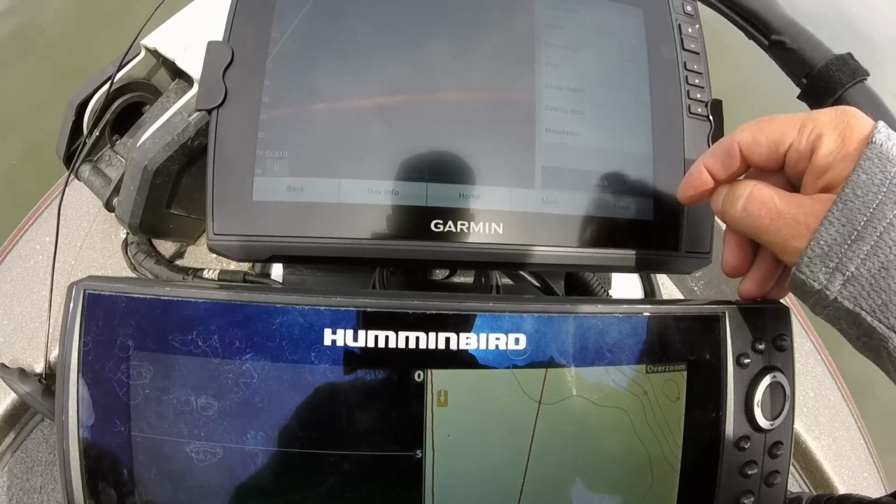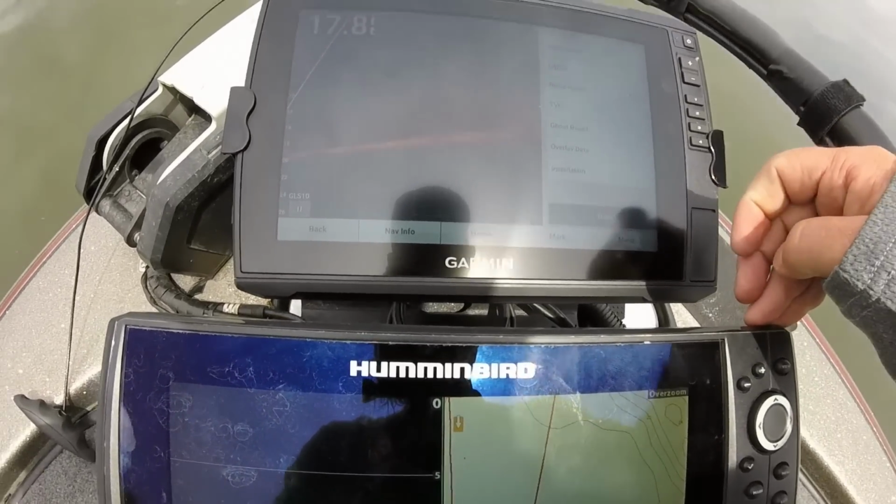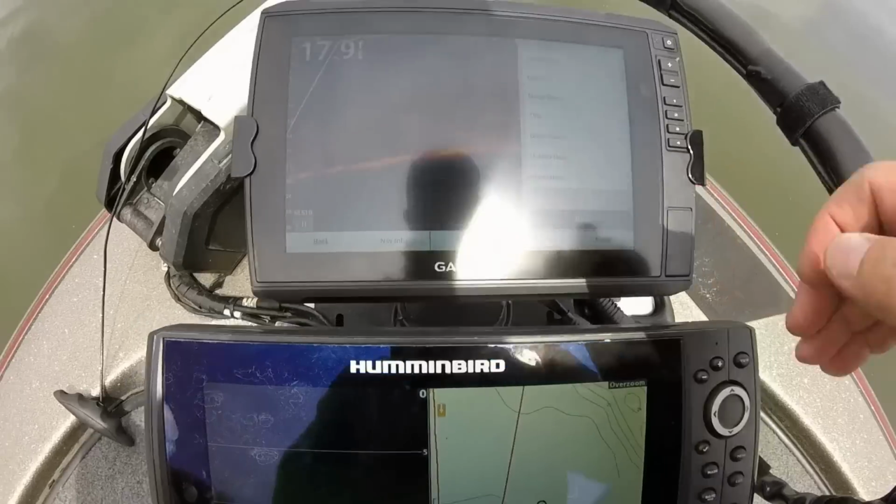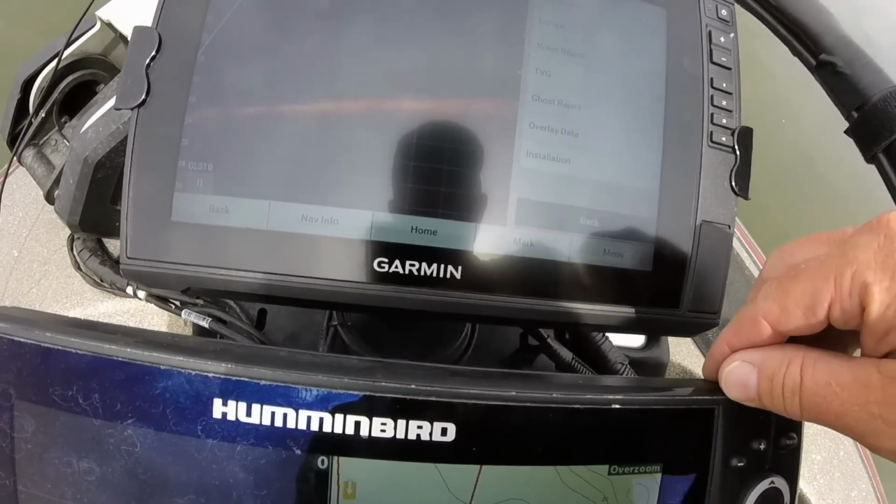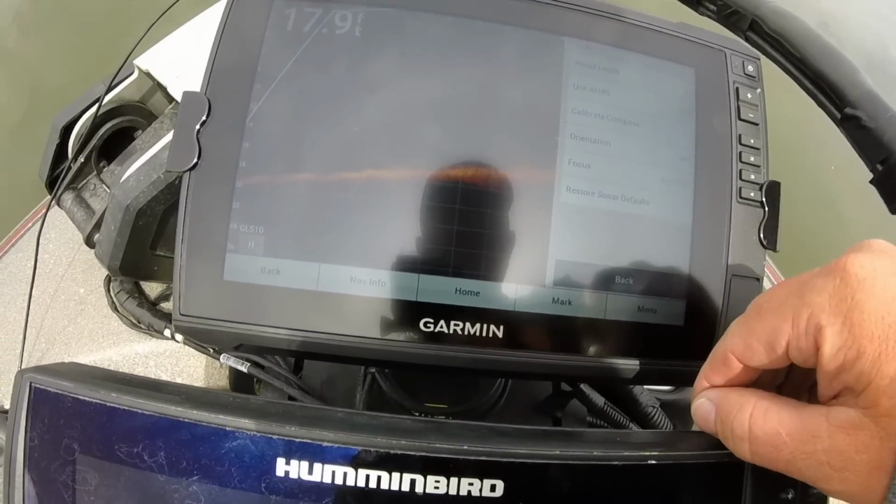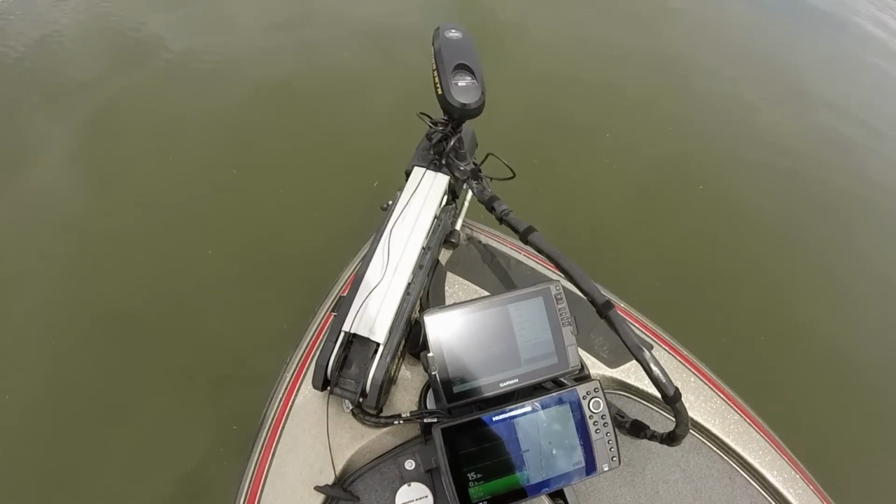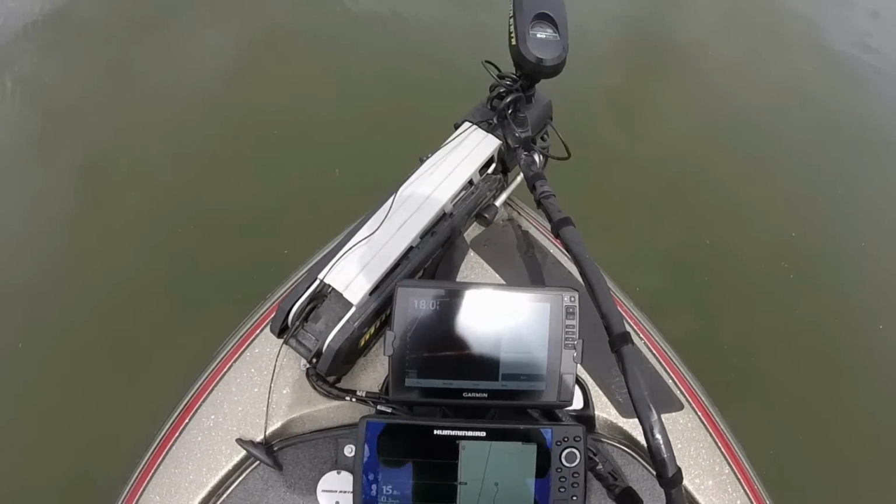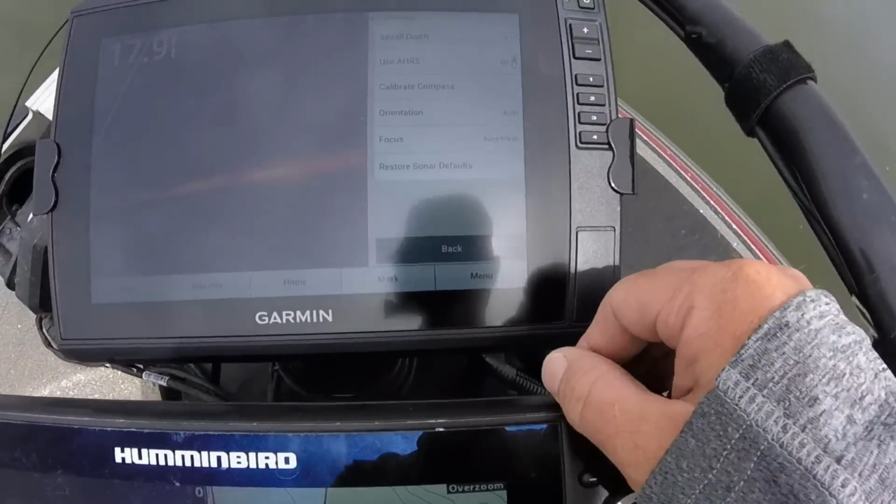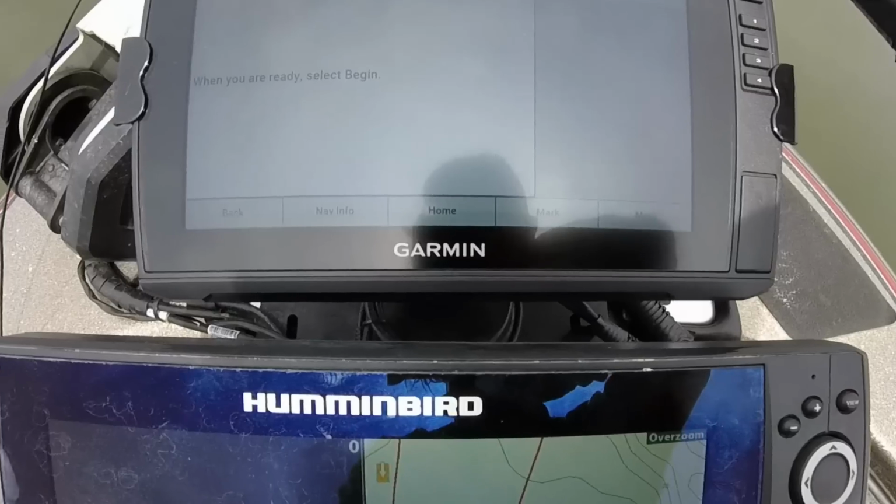Sonar setup, and because I've done a new update and I've gone back to the factory defaults, I'm going to have to do a calibrate. Let me get over here in the sun. Installation, and it says calibrate compass. All right, there on the menu it says calibrate compass. I'm going to hit that.